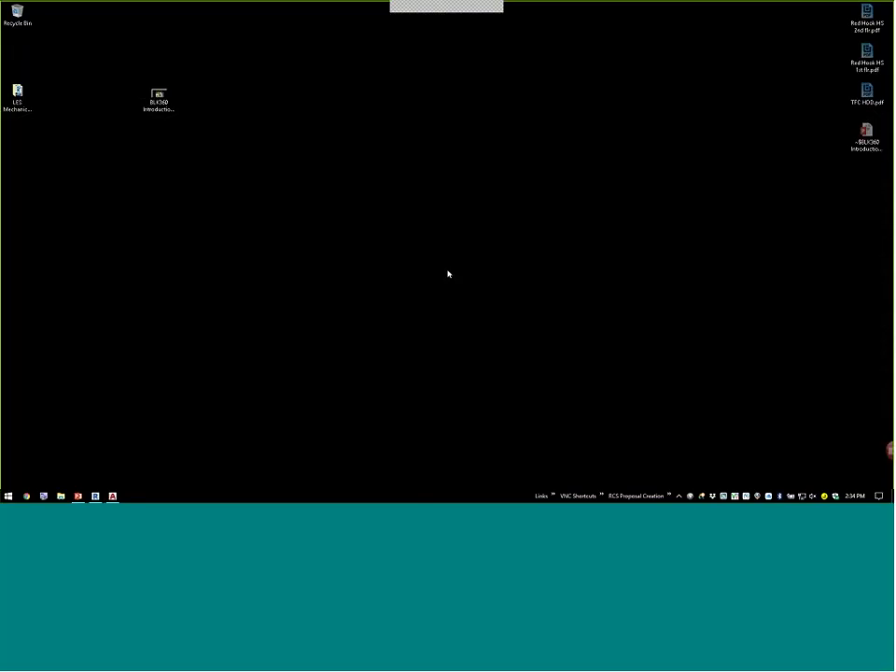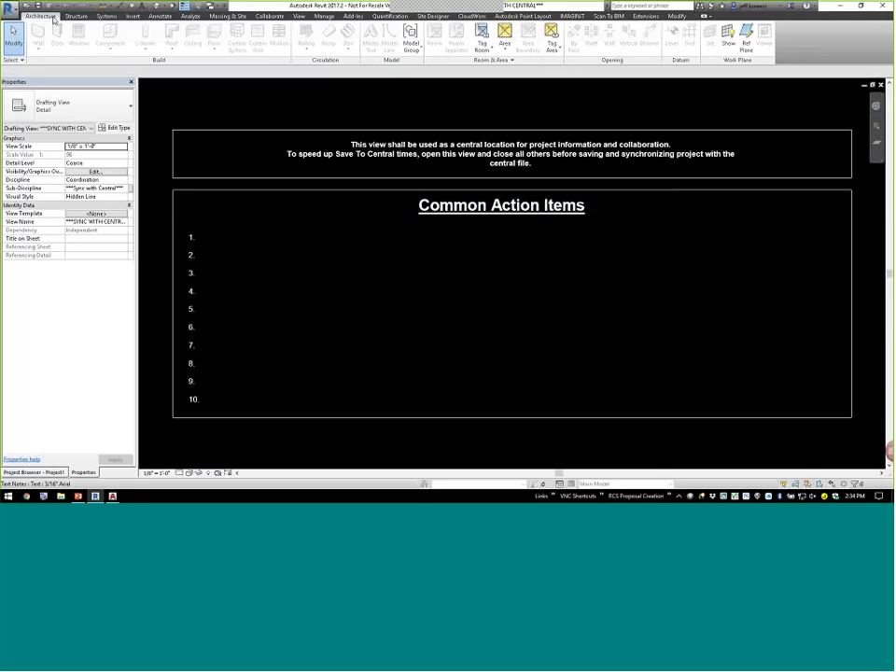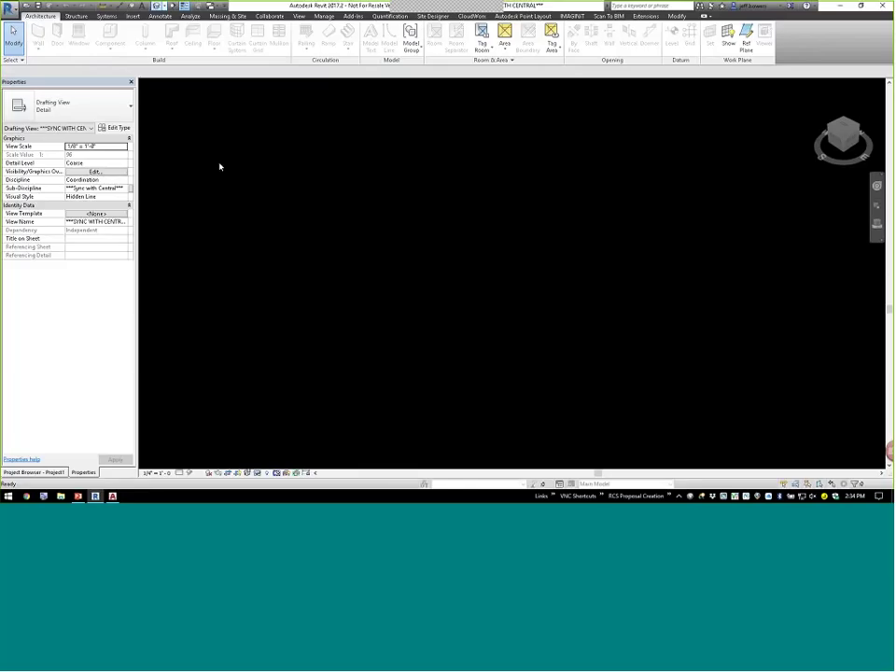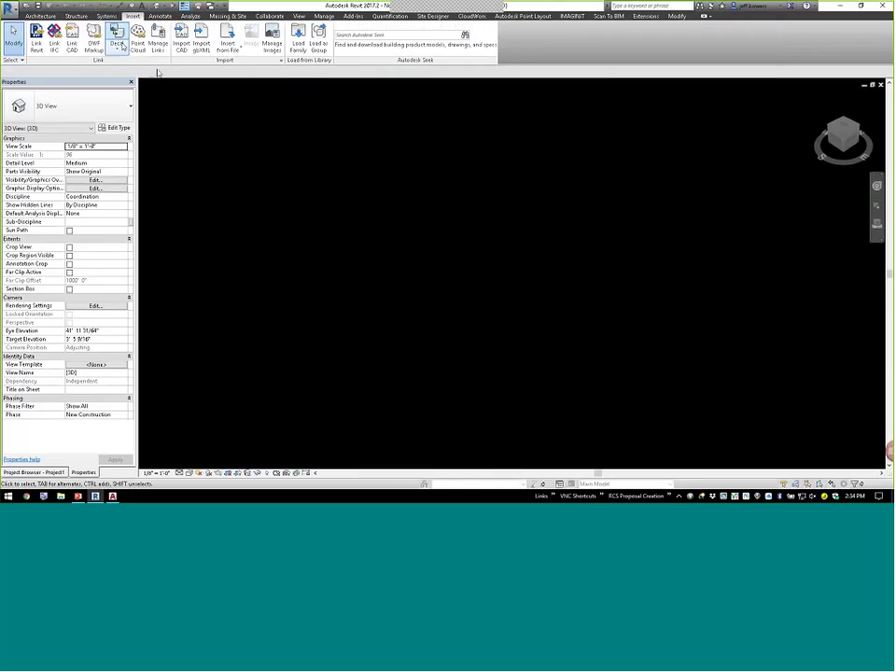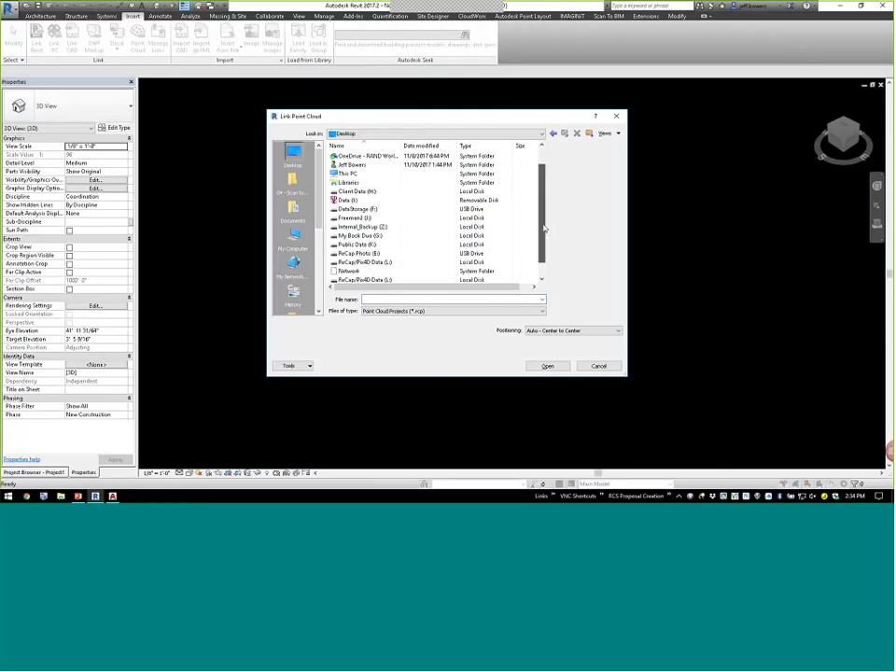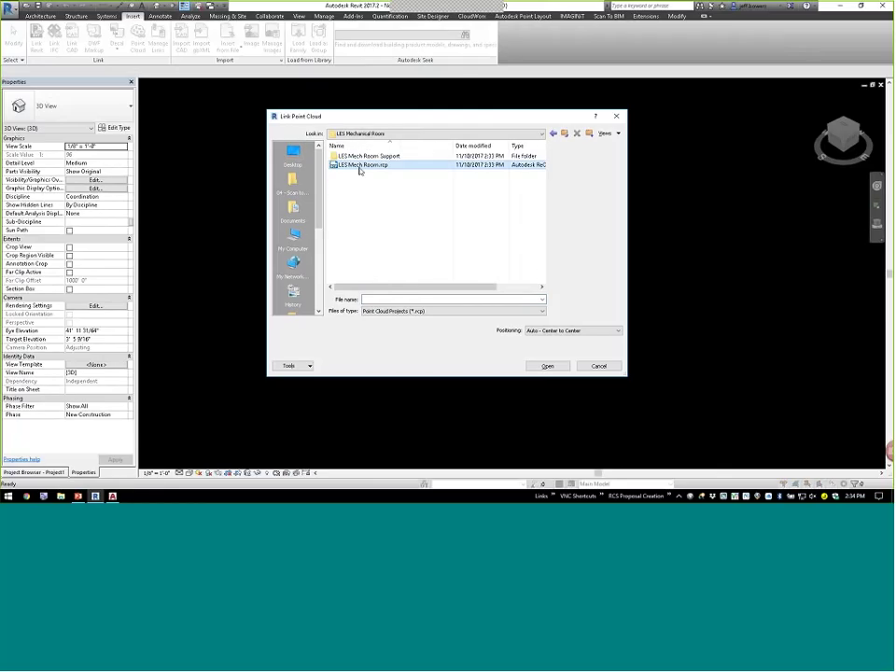Let's jump over. Let's go into Revit. Again, I just have a very simple template. Go to a 3-dimensional view. I come in here to Insert, Point Cloud. Go to my desktop because I'm going to go to that same one. I'm going to change it to Origin, and I'm going to hit Open. Now this is going to take a little extra time.